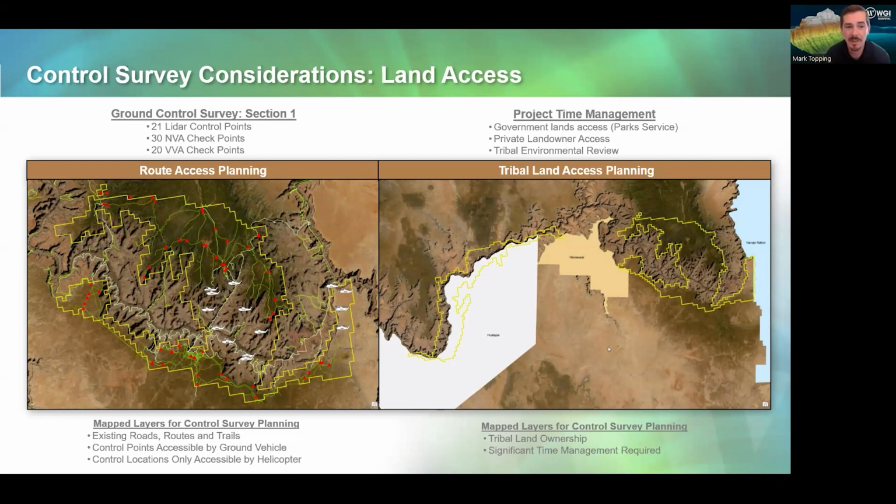We're also thinking about land access. Who owns the land? You know, with privately owned land, we have to get permission to access this land. And in this area, there's a large presence of tribal nations. So we have to get access from, in this case, National Park Service, the GCRA. We had to get a GCRA backcountry permit.